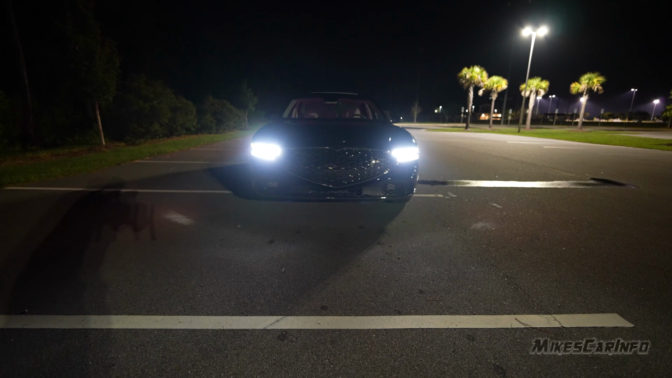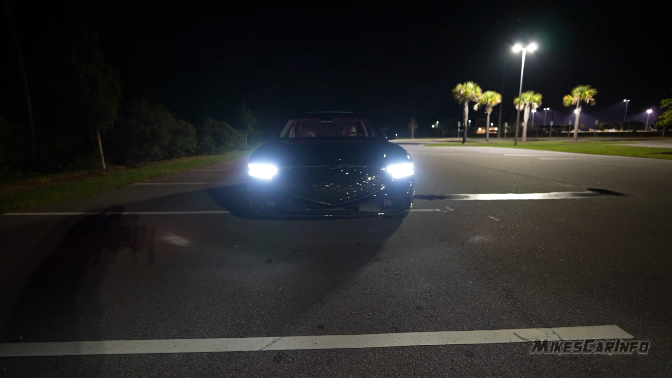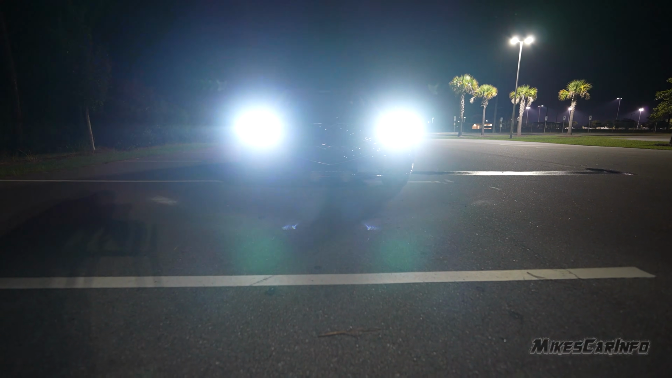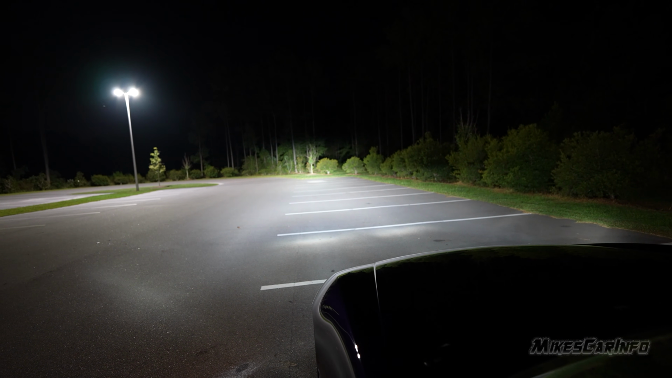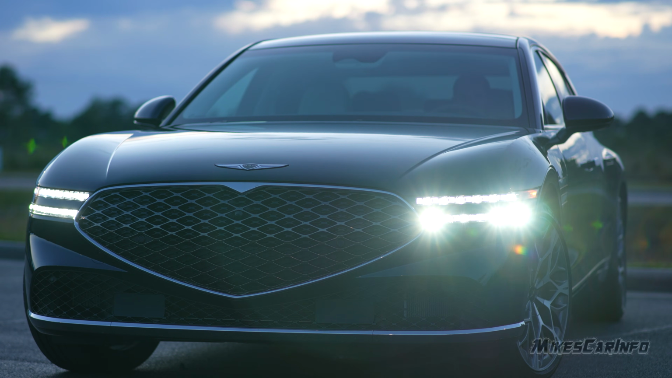It does have a pretty clear cutoff, so as I dip down, it'll get bright on the camera right there. It's about 2.5 feet off the ground. There's a cutoff there. We're going to see what it looks like going down the road on low and high beams, but here are the high beams. There are the low beams. You can see the difference there.